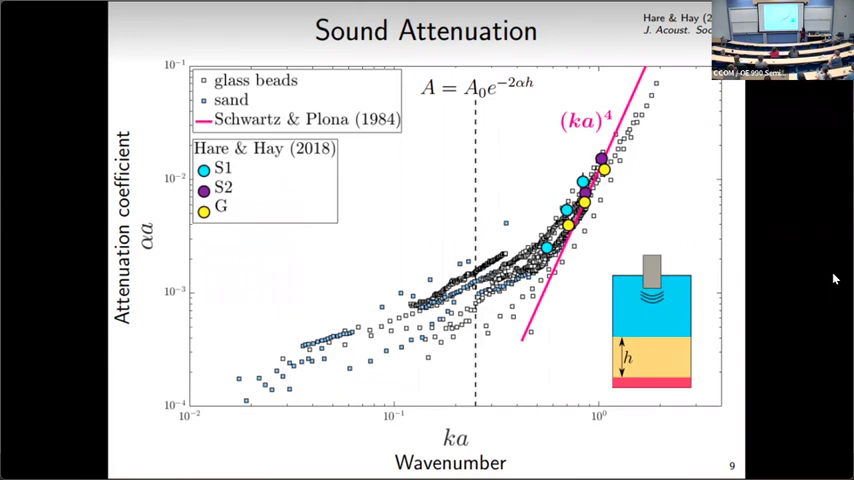So our setup had a transducer that would send out pulses of sound, travel through the water column and different thicknesses of sand, hit some kind of reflective surface and come back. And by looking at the change of the signal through different thicknesses of sand, we can get the attenuation coefficient. And so that's what I plotted here, these circles, with different colors for the 2 sand sizes and glass beads.